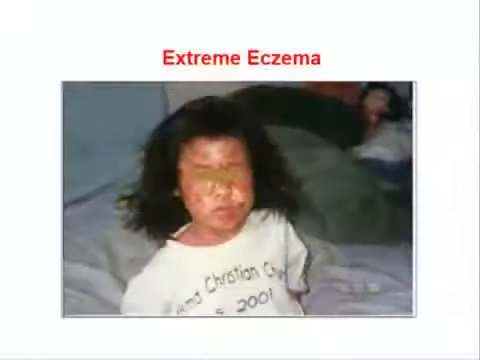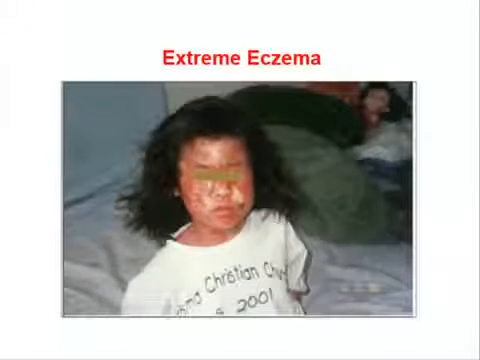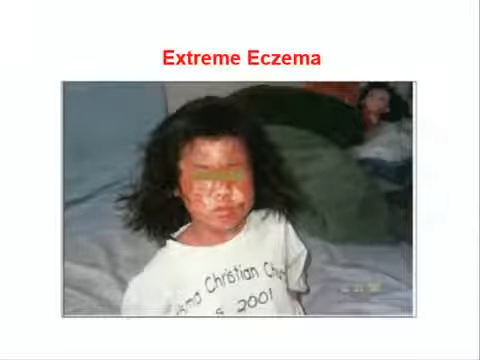Here's young Ashley here. This girl here on steroids, a real skin problem. You can see with her hair like this, extreme eczema.